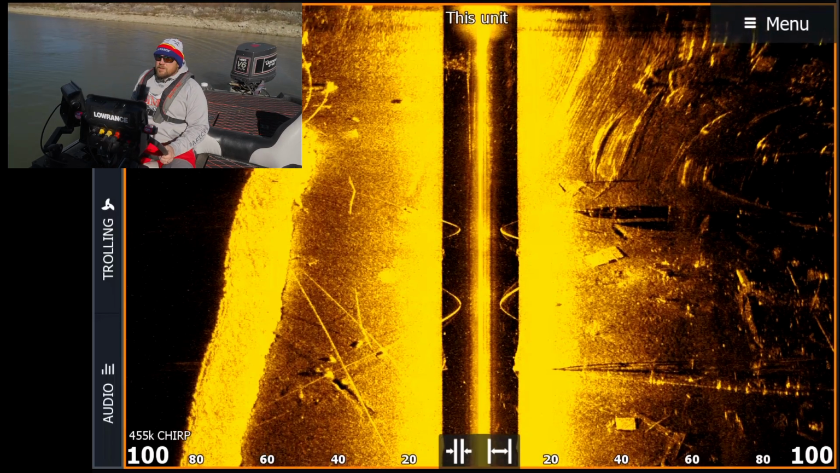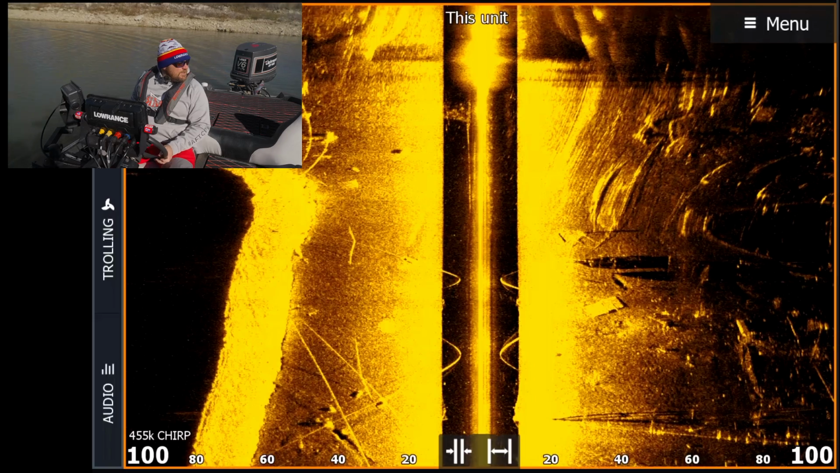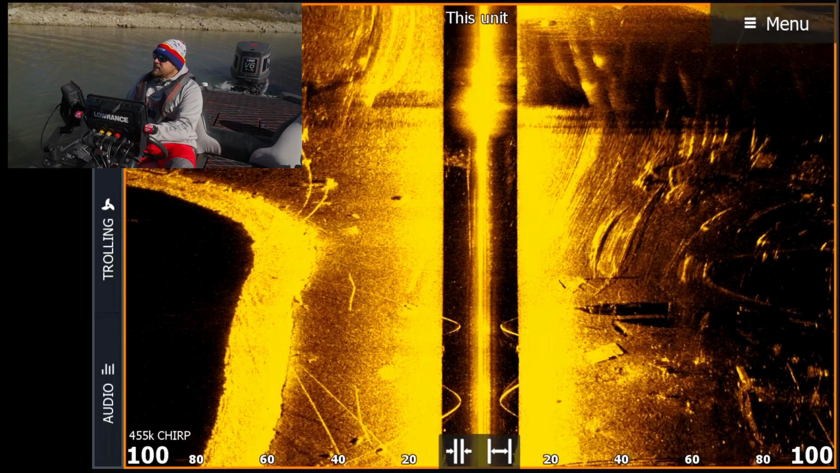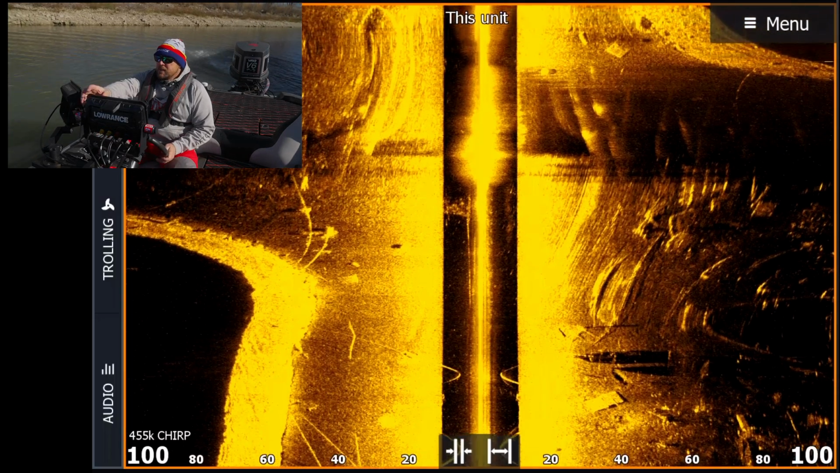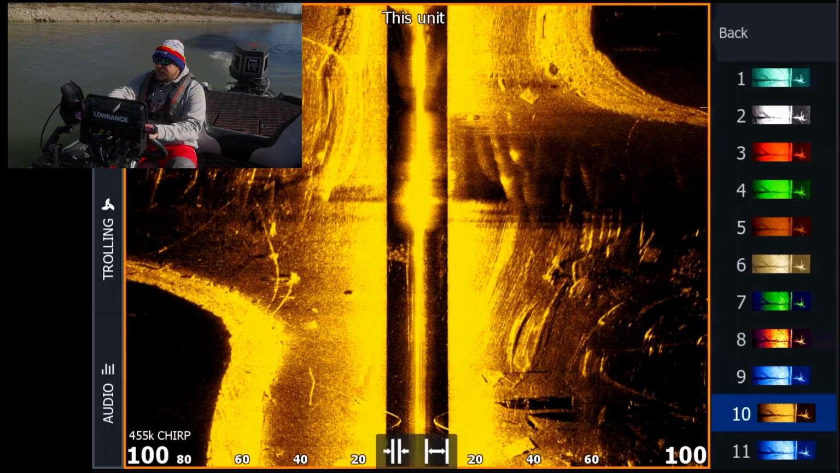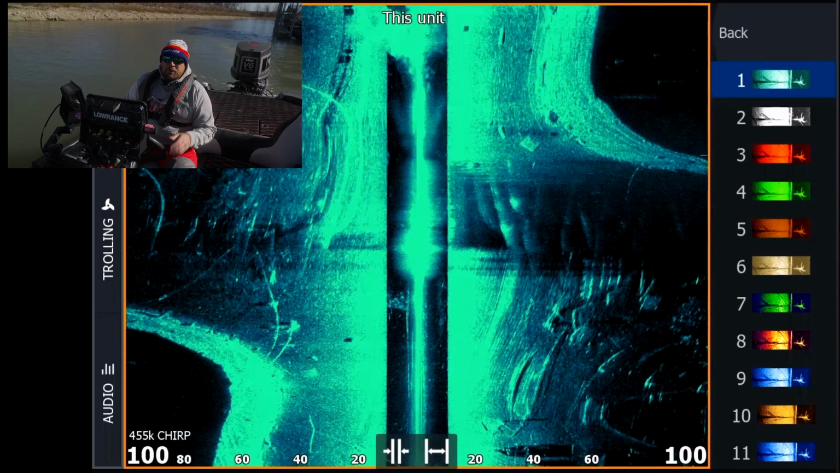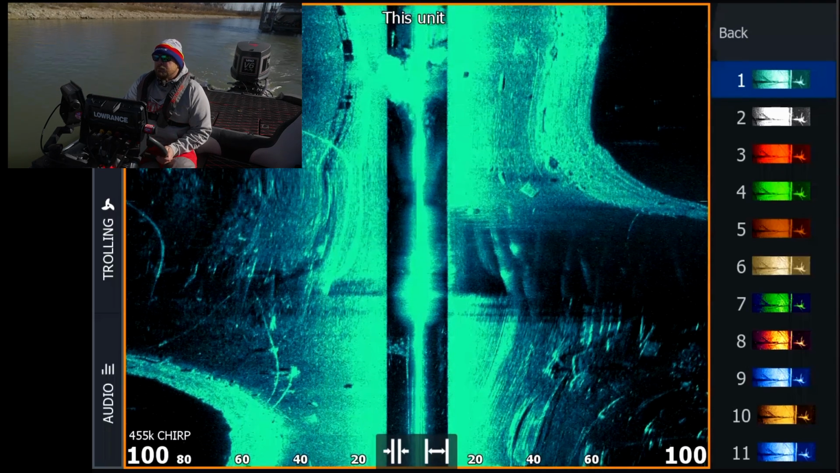And as you notice on the screen, anytime you move around from a straight line, you're going to get pretty blurry images, which that's normal. That's what side scan is, right? We want to be moving in a straight line. But I can go to these other color palettes, kind of show you what they look like. Let's go with one. So it's kind of a dark bluish teal color. We'll get a better image as we start moving straight here.